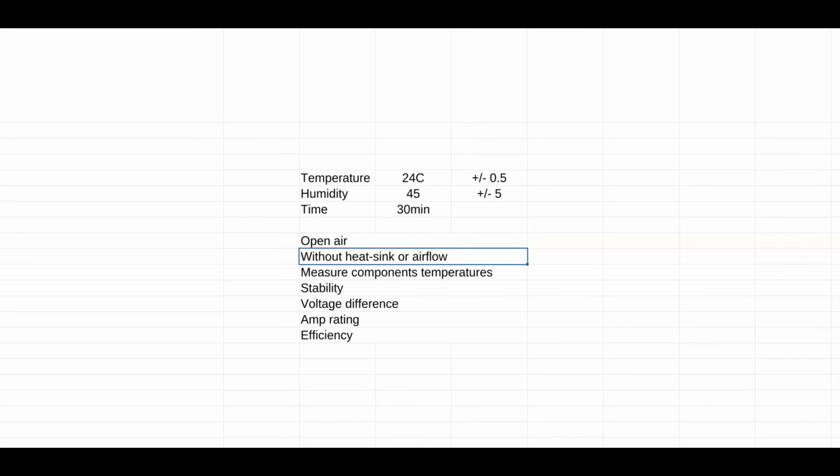I wanted to measure 3 components with my thermal camera, and I checked the stability, the voltage difference, the amp rating, and of course the efficiency. Now let's dig into the data.